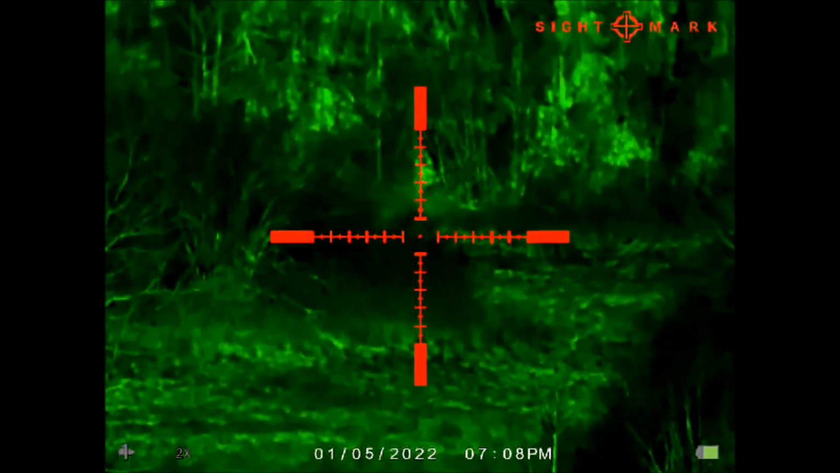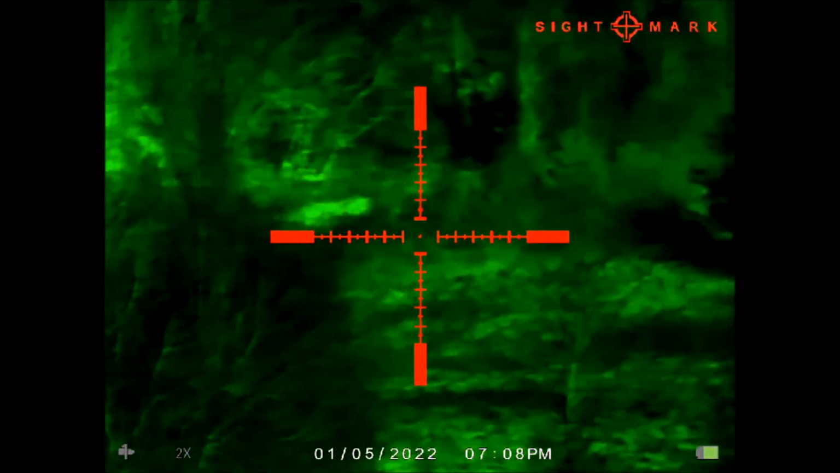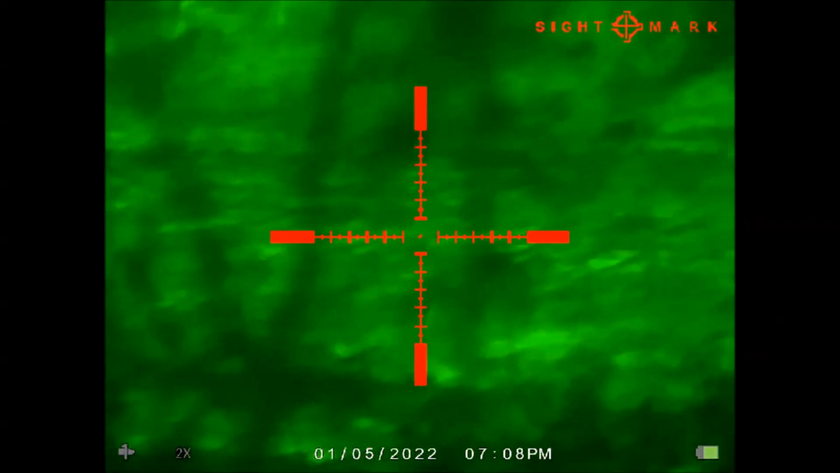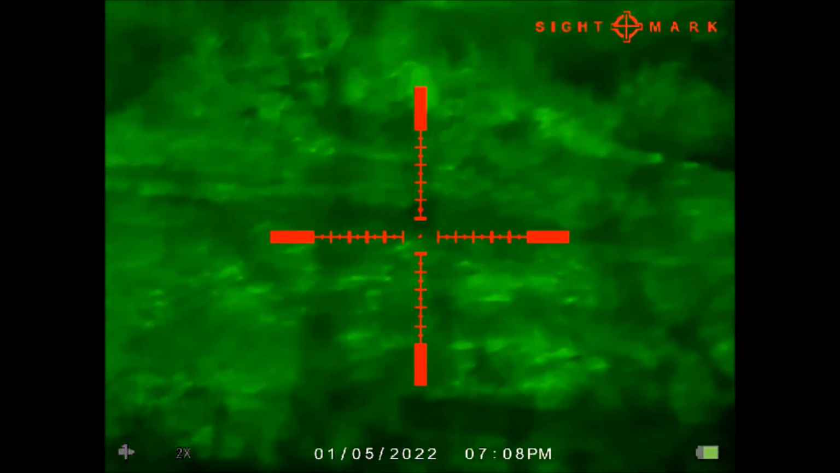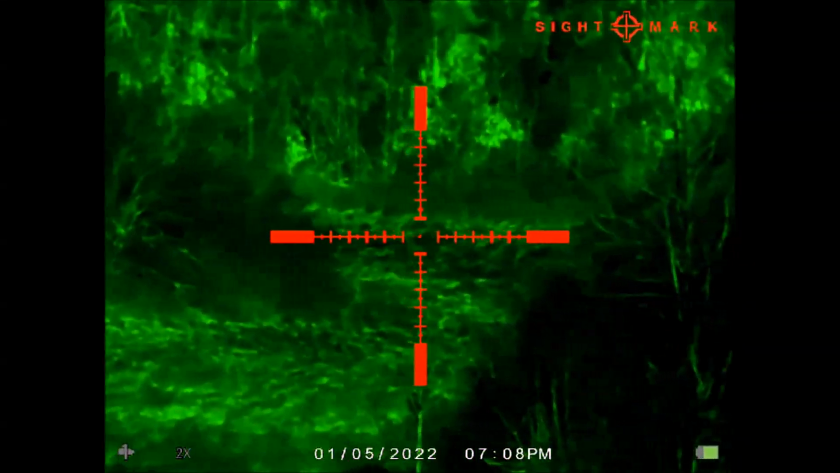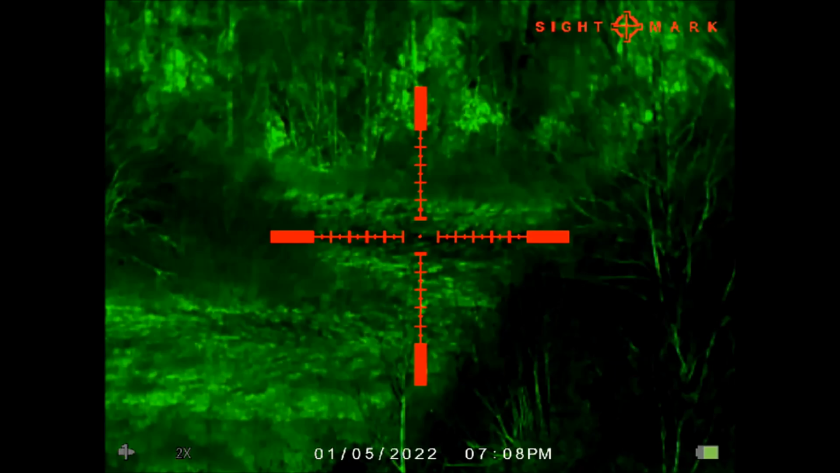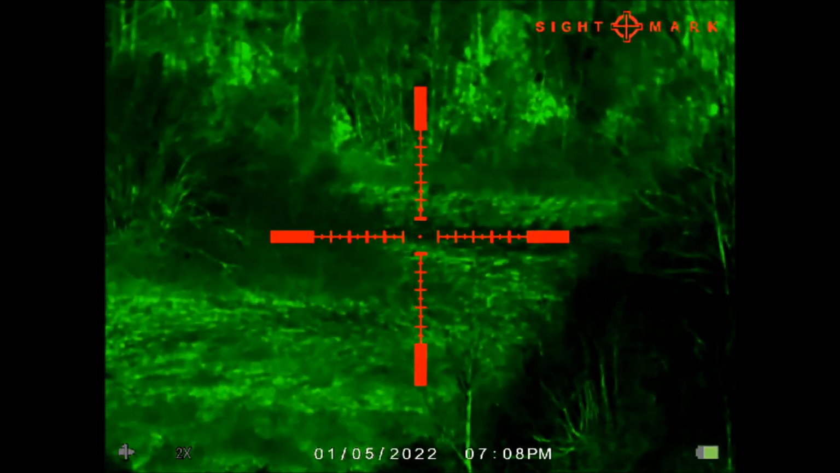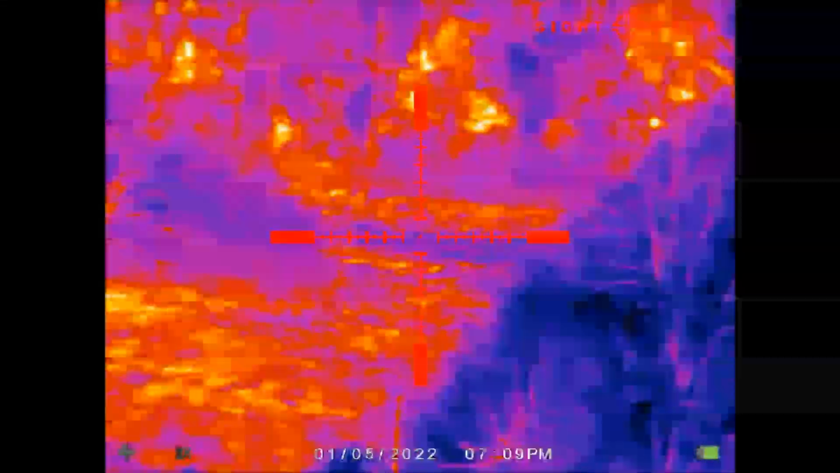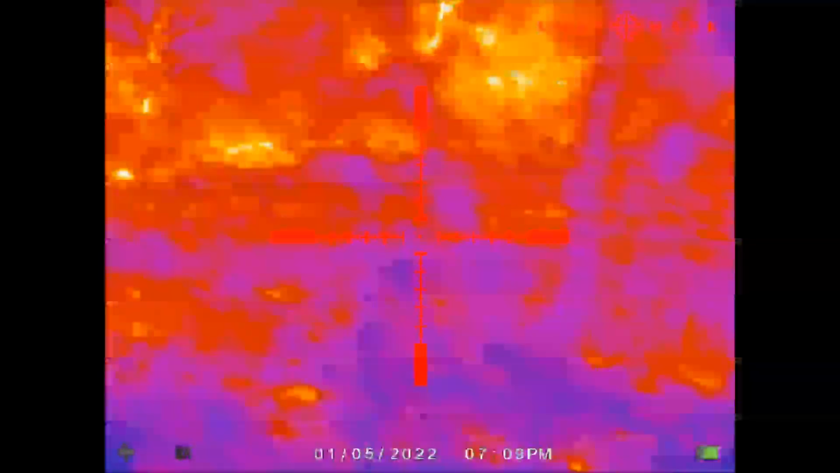Now we are at the green mode, classic green mode. This is the hot rainbow. This is the rainbow.